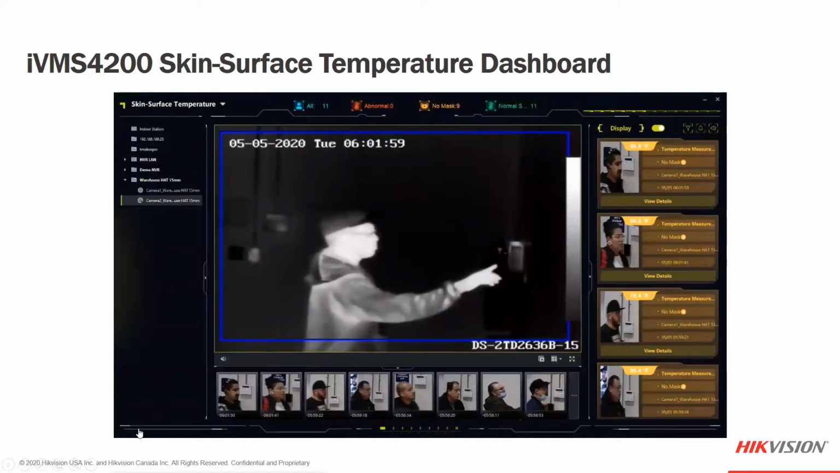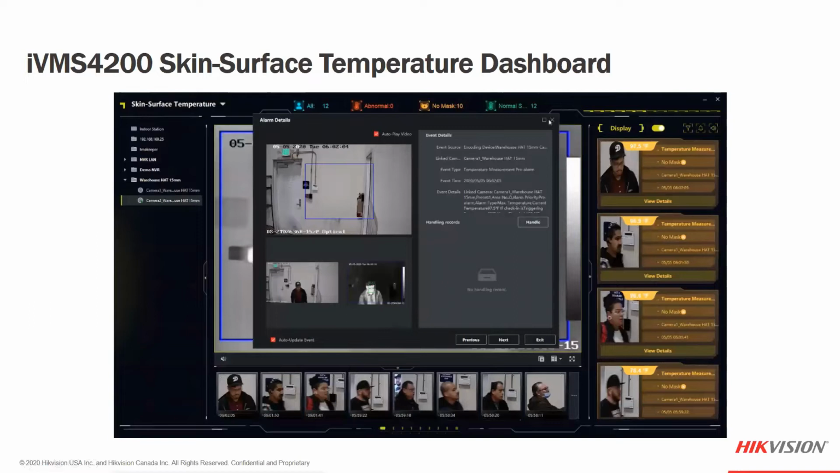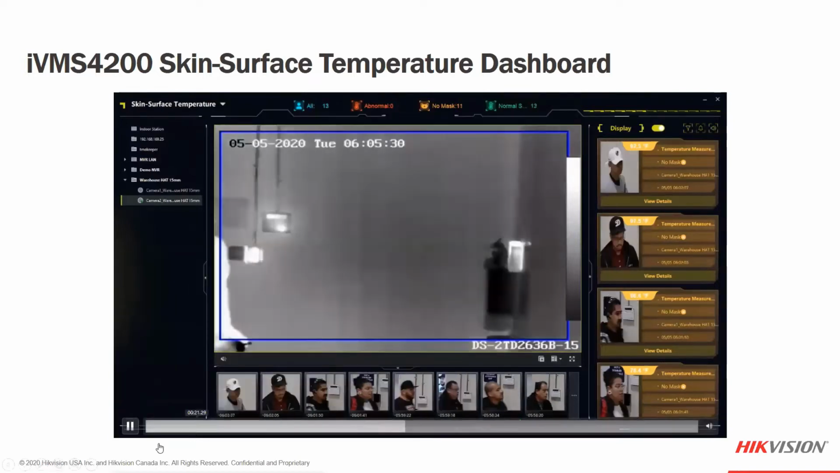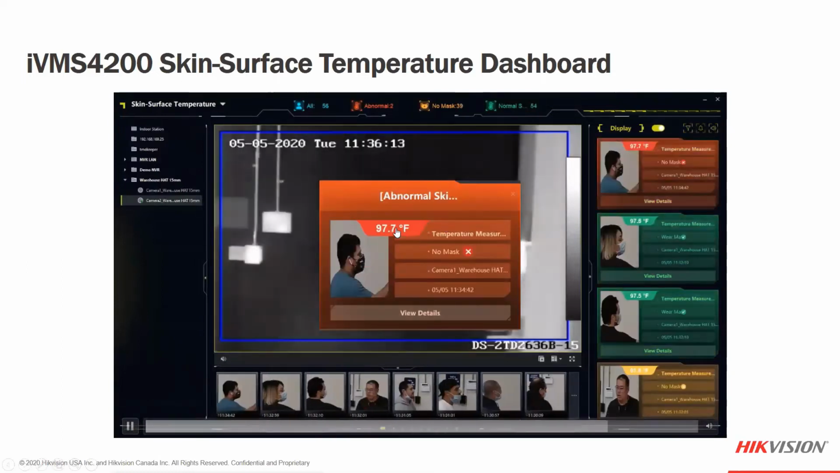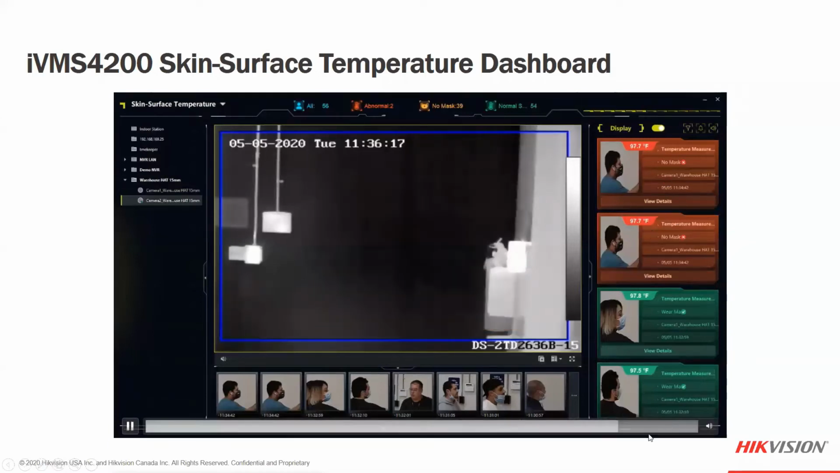So we've had a lot of requests to be able to see who the person is, and that's what this pop-up would look like with the visible light as well as the thermal camera. And I want to go to the end. I did change the value, so it did eventually end up red. So you can see that an abnormal skin temperature would go to red.